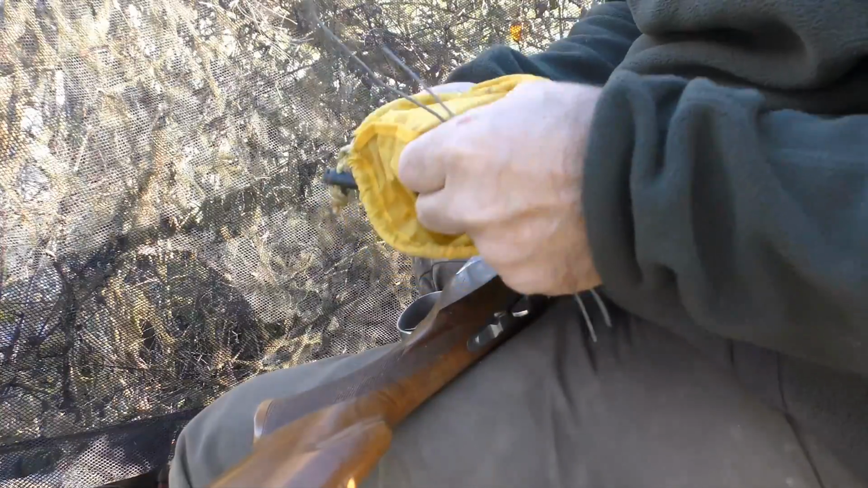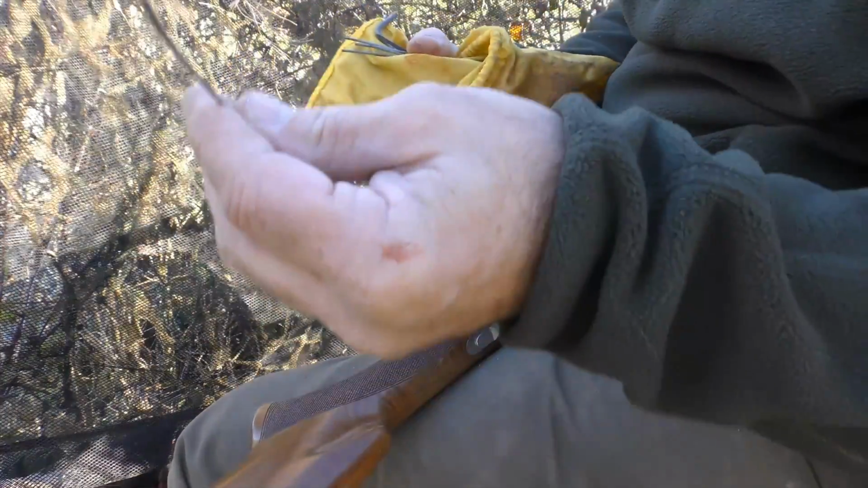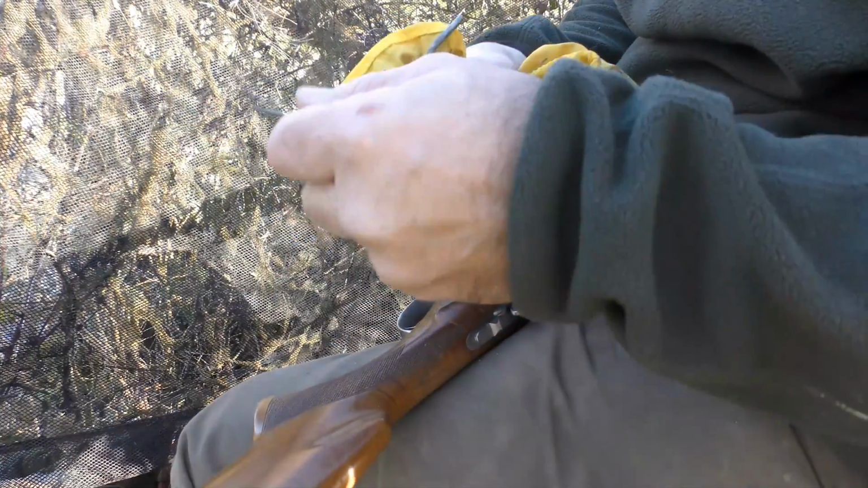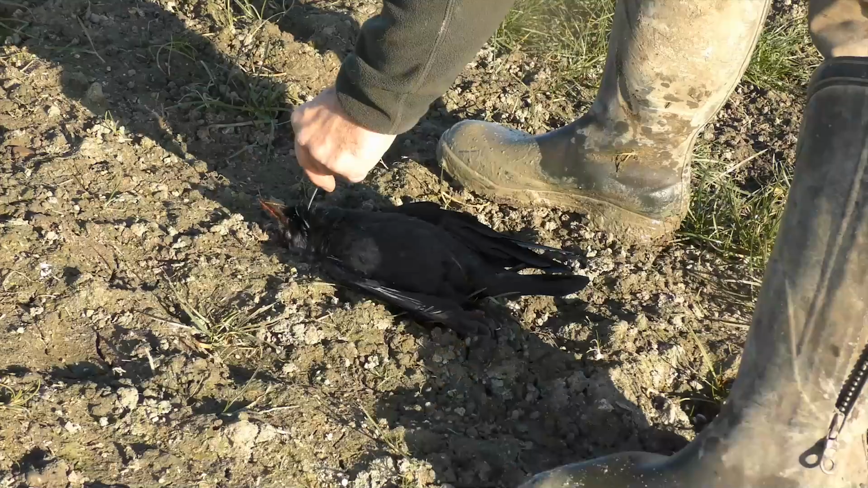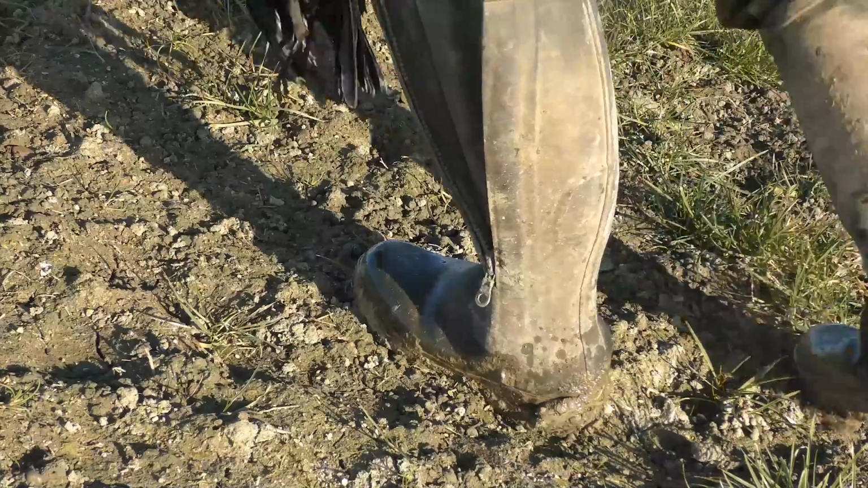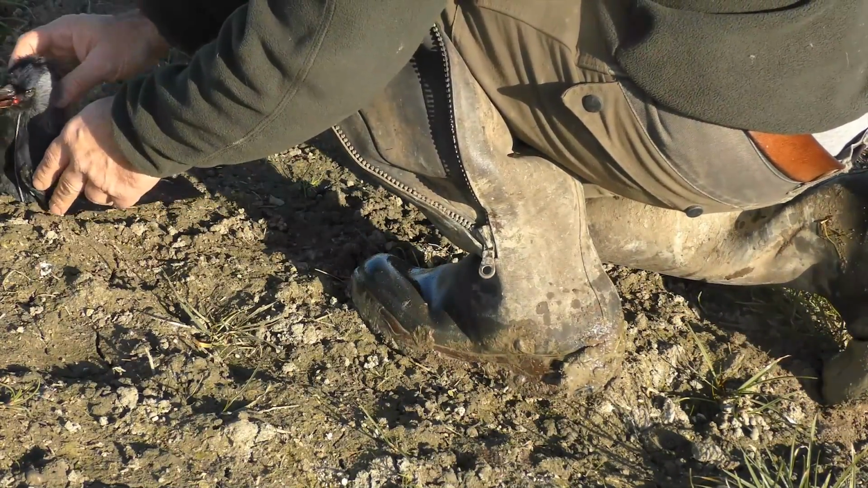So when I'm decoying, I always carry with me a load of strips of wire like this, just cut to about 6 or 8 inches long, just a fairly stiff wire. And what I do is I use these to peg the decoys out, or peg the dead crows out I should say, and use them as decoys, which works better than anything else.